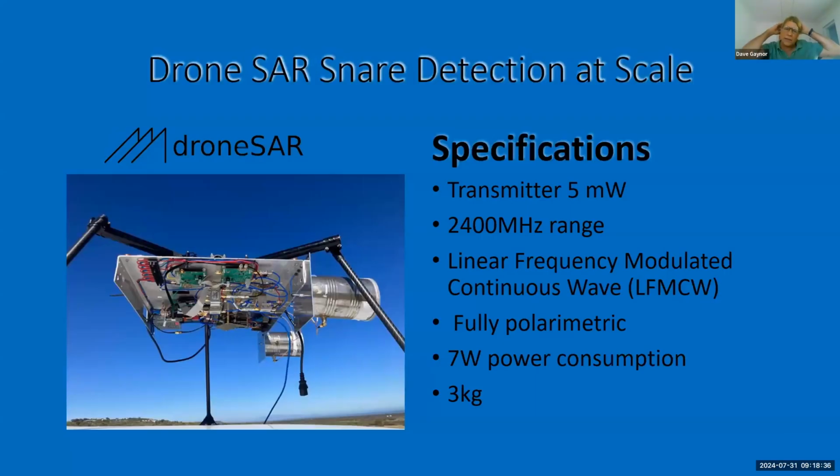So here's a quick look at our test synthetic aperture radar. It's got a transmitter of 5 milliwatts, sorry, and it's at 2,500 megahertz. This allows us to actually penetrate vegetation. It's frequency modulated and fully polarimetric. That means we get 4 channels of information which help us identify the target that is bouncing back to us. And it weighs 3 kilograms.